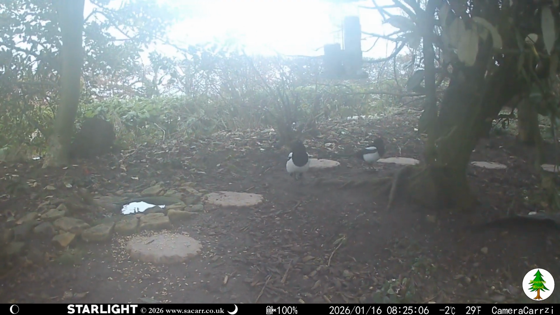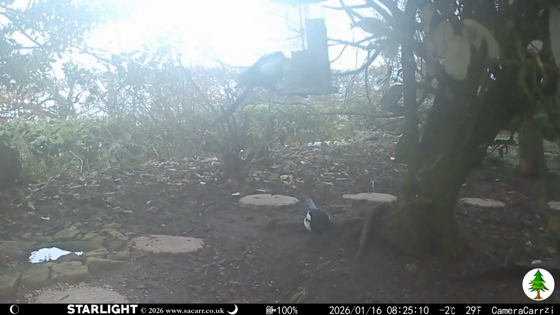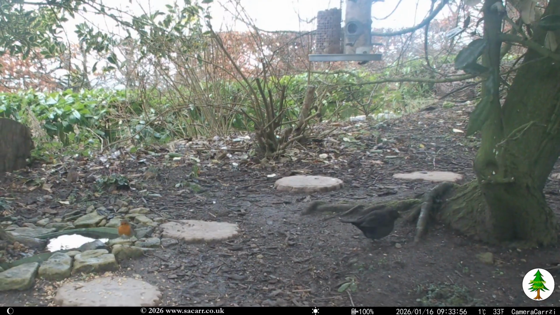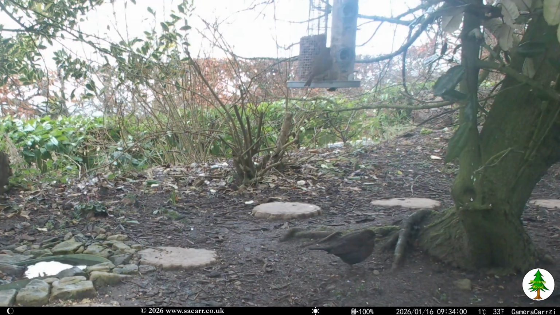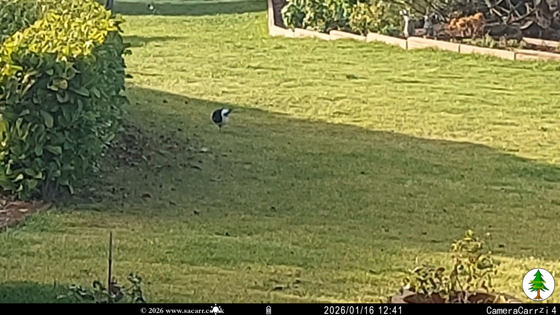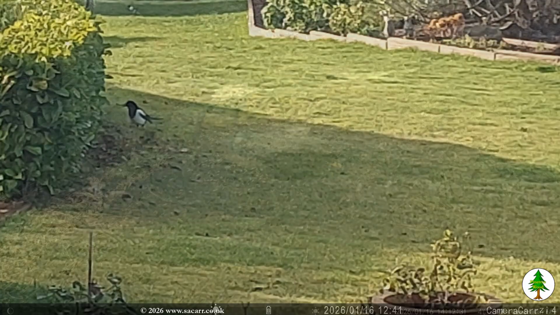It was misty and -2 degrees when the two magpies came in the morning. An hour later it had cleared to a bright but overcast sky. There weren't many captures that morning. Early afternoon, I did spot the magpie on the lawn, the one with the limp. I really need a name for him.